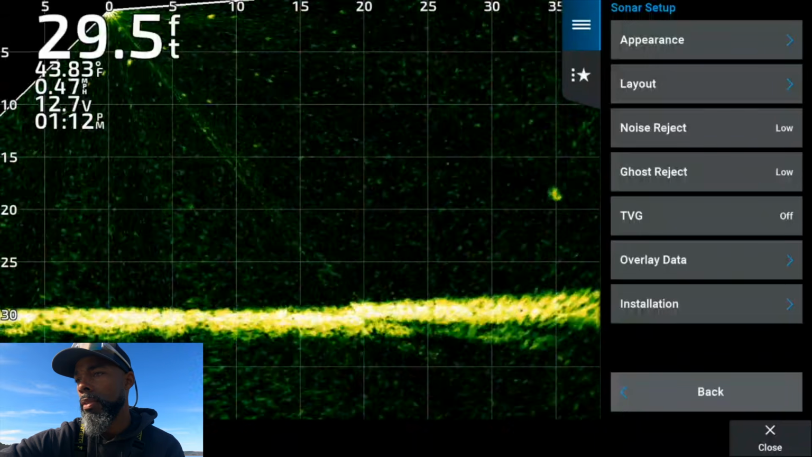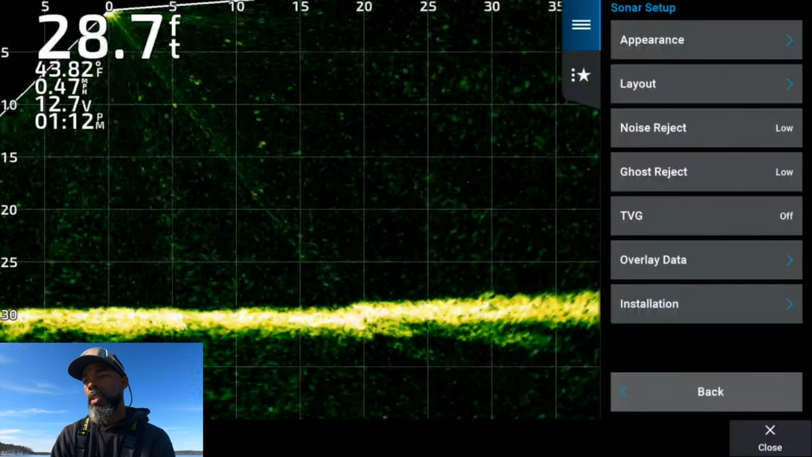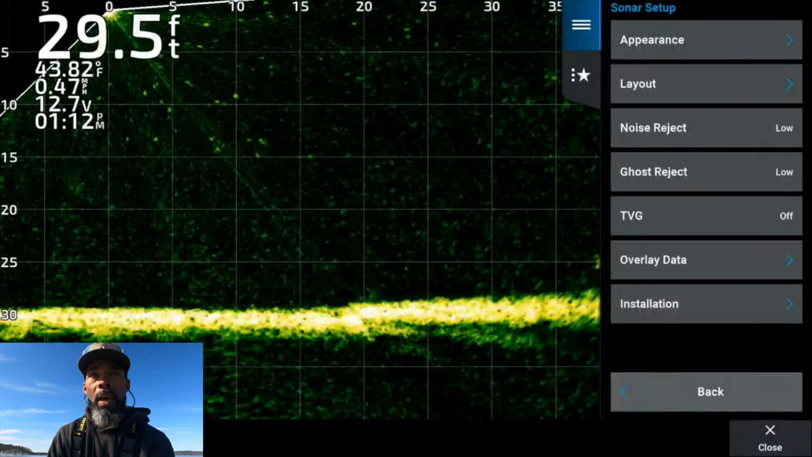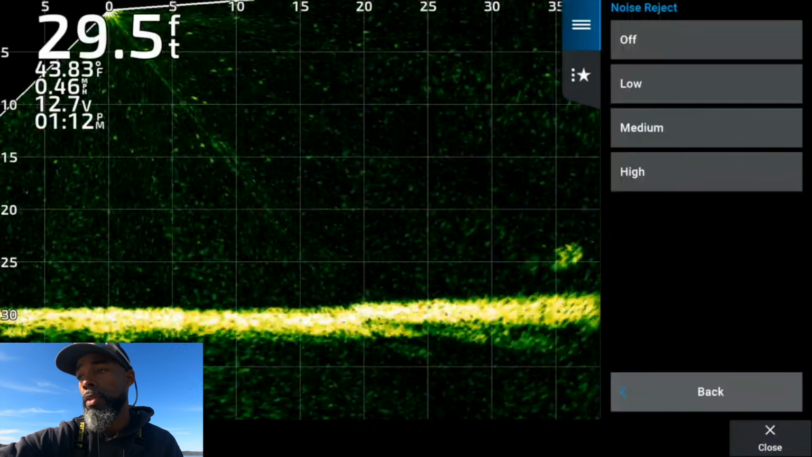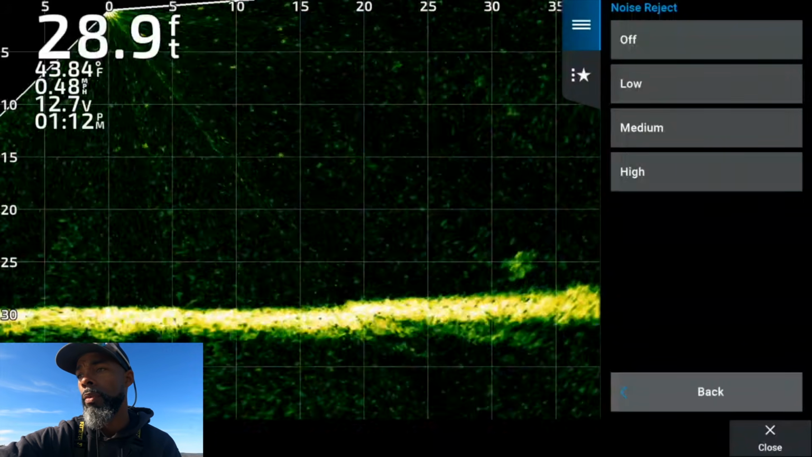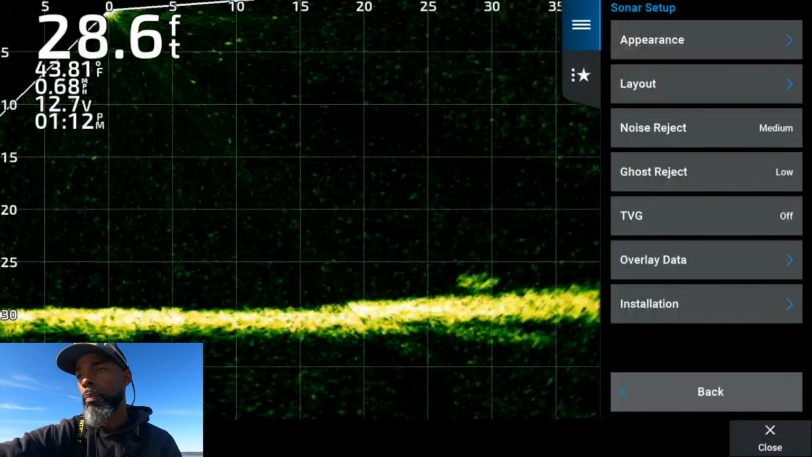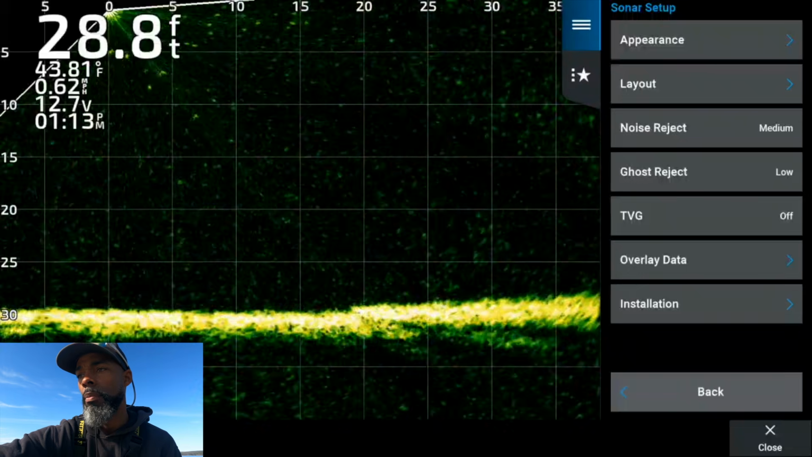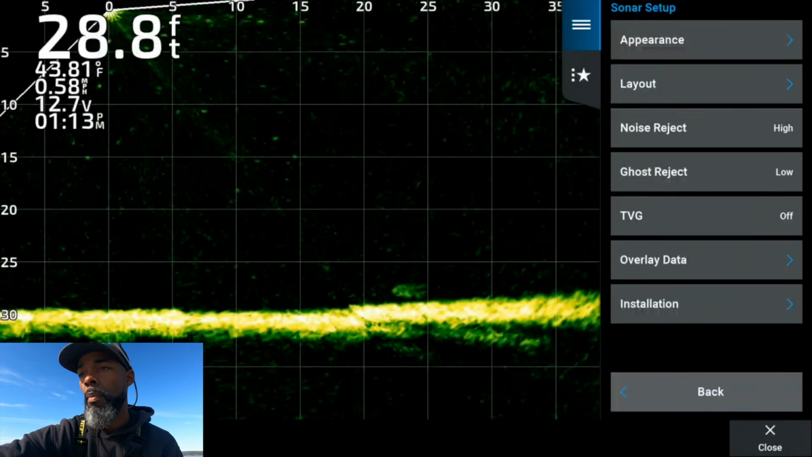Okay, let's go back to options, sonar setup. Noise reject, I run on low. Same for ghost reject. That makes the image a little bit rawer, but what happens is if you turn those on, I could clean this image up and I can have it crystal clear. I'm going to put noise reject on medium right now. And if you pay close attention to the screen, everything got a little bit cleaner. It cleaned up the image quite a bit. I'll turn it up to high, cleans it up even more.